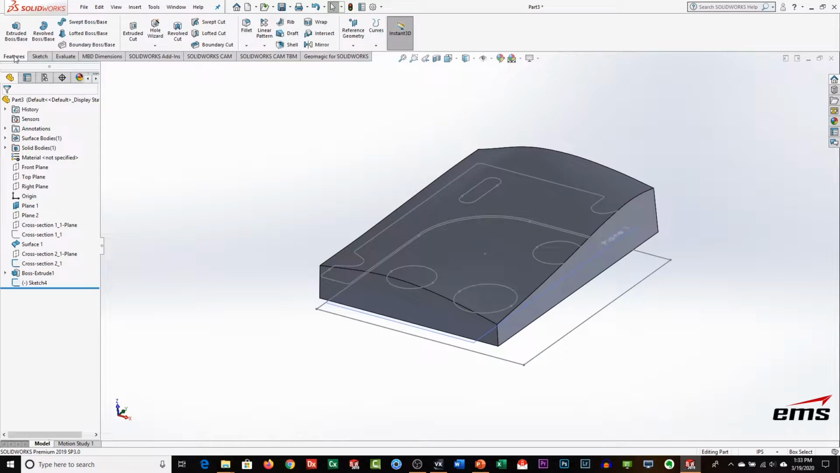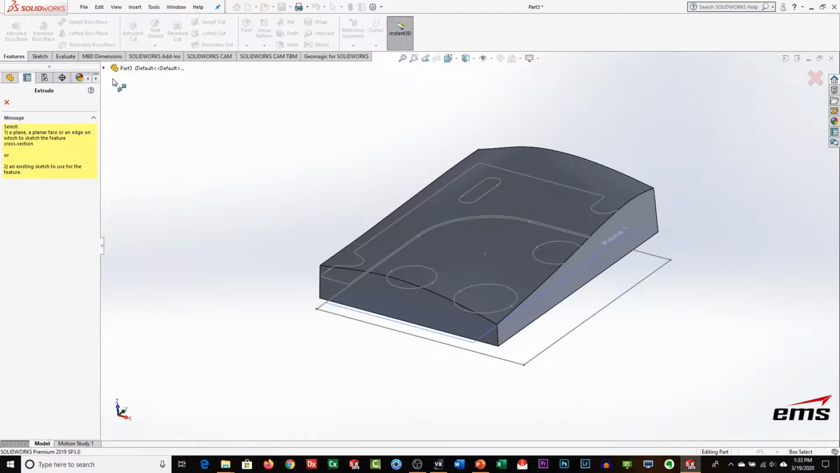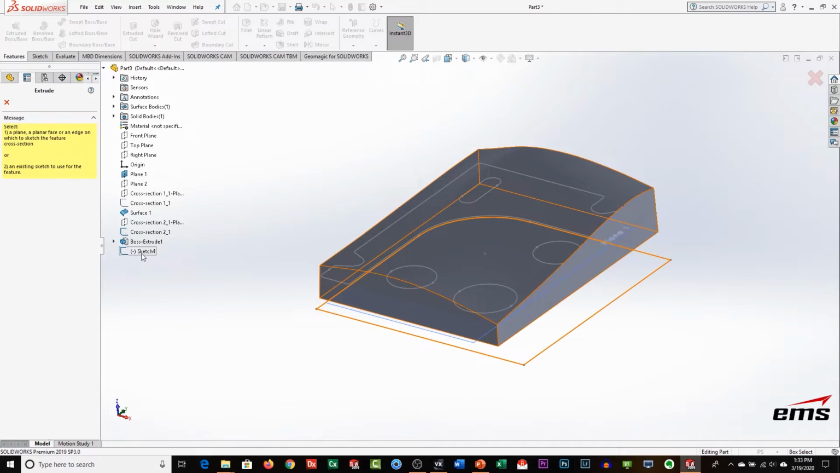And now we are going to want to do an extrude cut. And in this case, sketch 4.